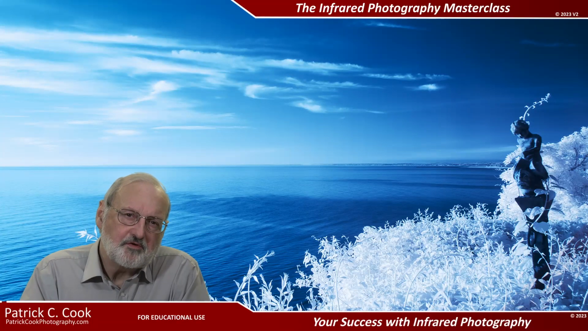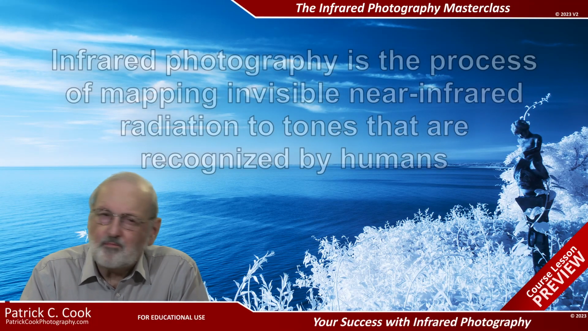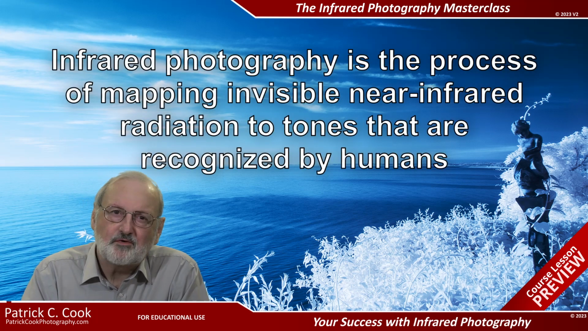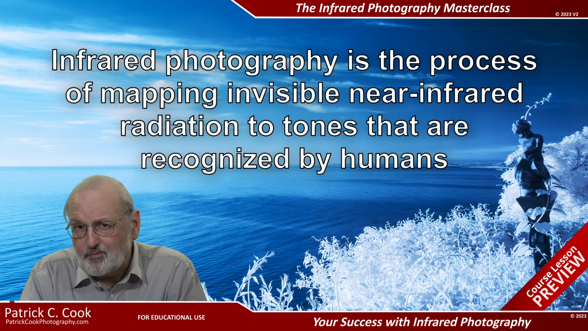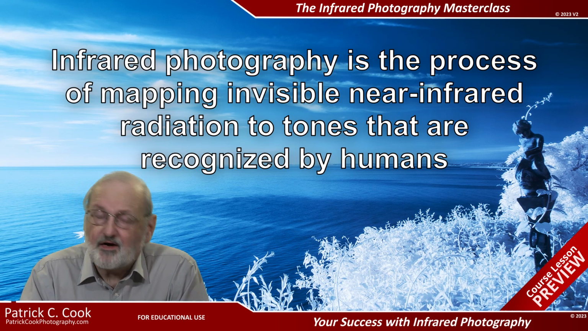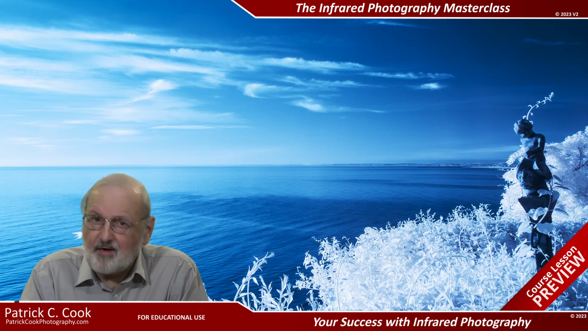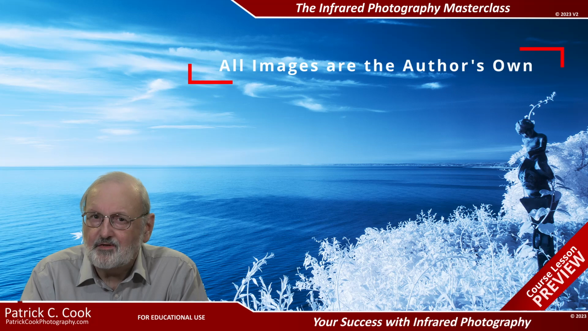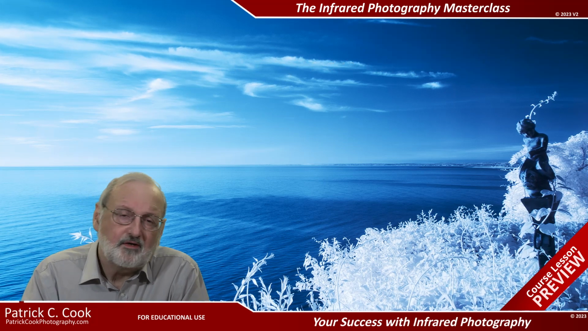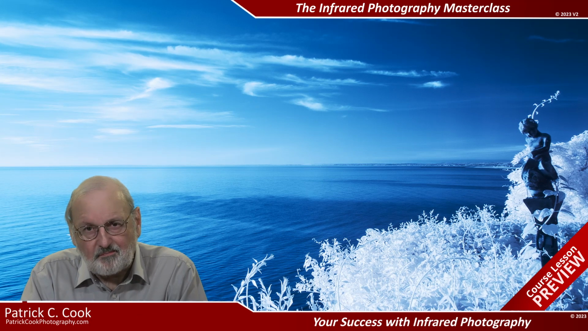In the previous session, I described infrared photography as the process of mapping near-infrared radiation, which is not visible to humans, to tones that are recognized by humans. But the mapping process is not accurate because the color camera, a digital camera, was not originally designed to record in the infrared spectrum.